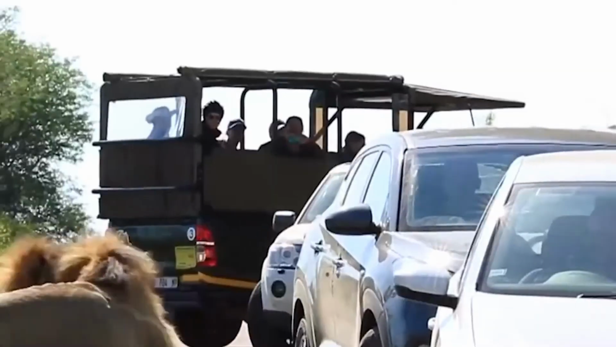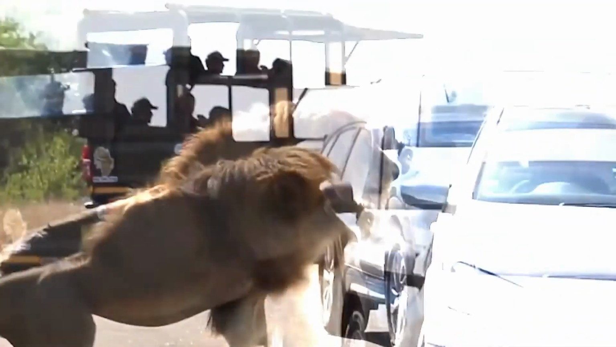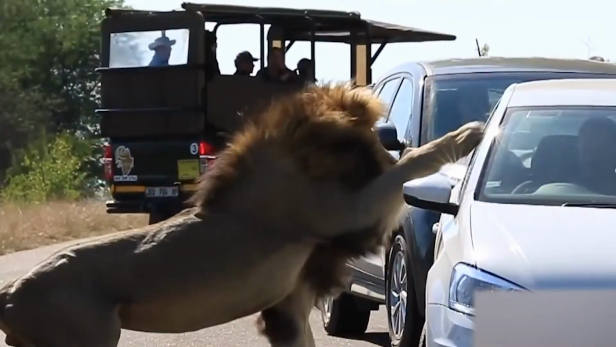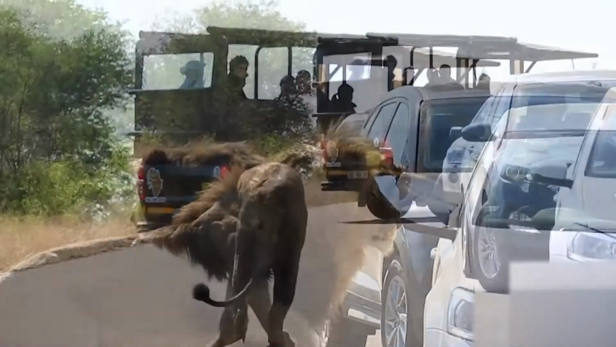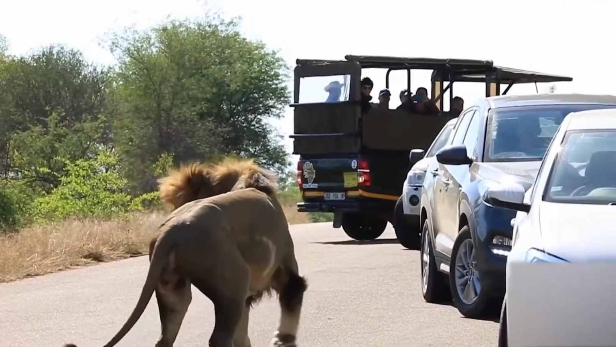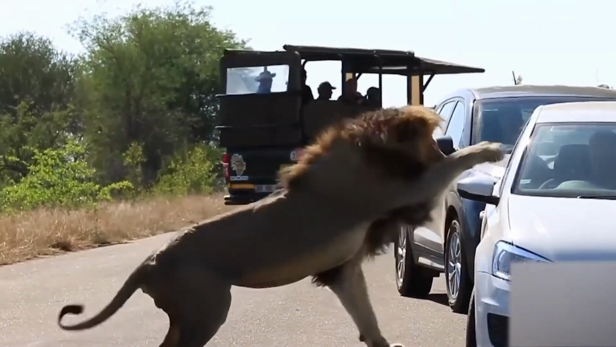On the other hand, neither of them moved for a considerable amount of time, and one of them was even attempting to smash the window of the car while the other was trying to terrify the passengers. Just for a second, put yourself in their shoes and picture them traveling in an open-air safari jeep.